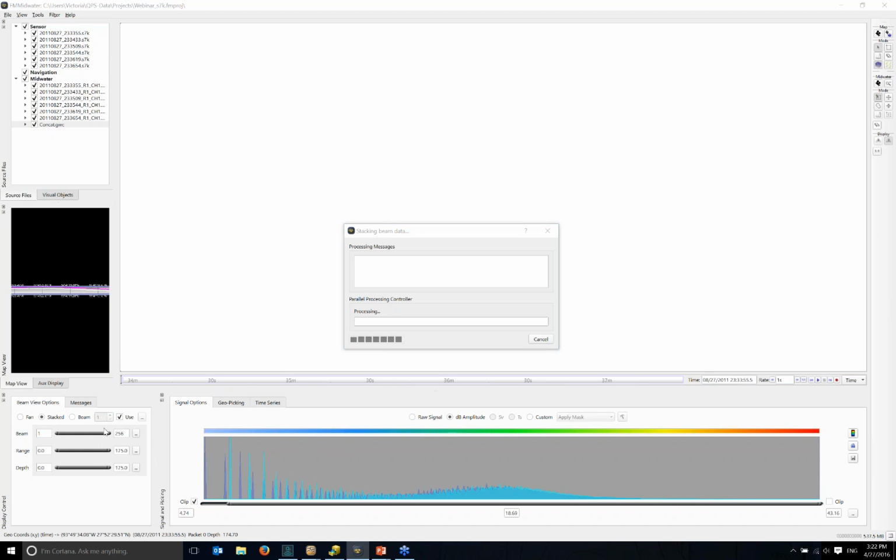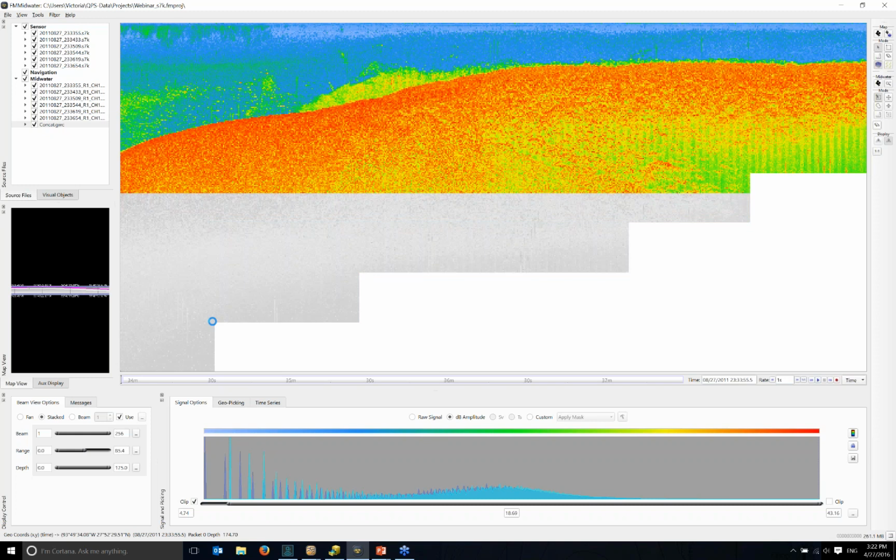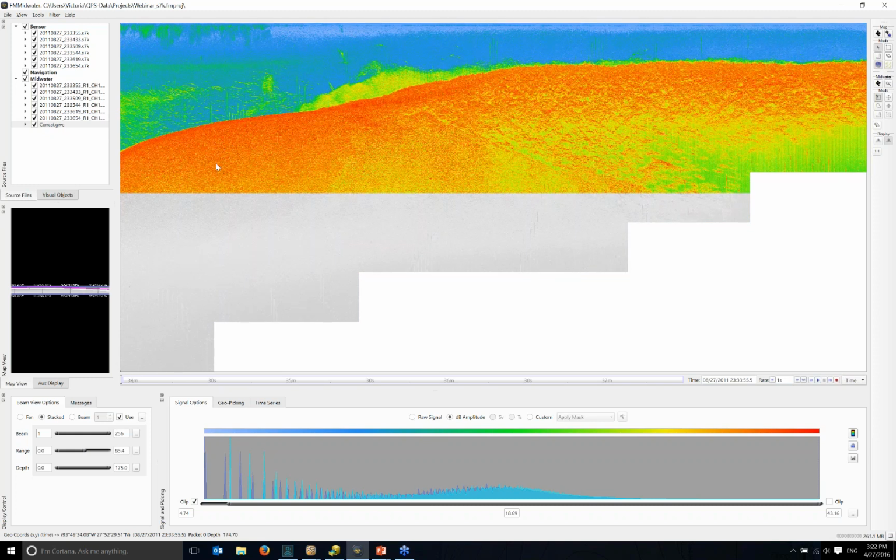So yeah, there's a multitude of ways to visualize, but it's very, very easy to filter out anything below the bottom detection. And then when you export, anything that is visible, if you cut out points in the range, when you export something from this, only the data that's in the visible range will be exported.